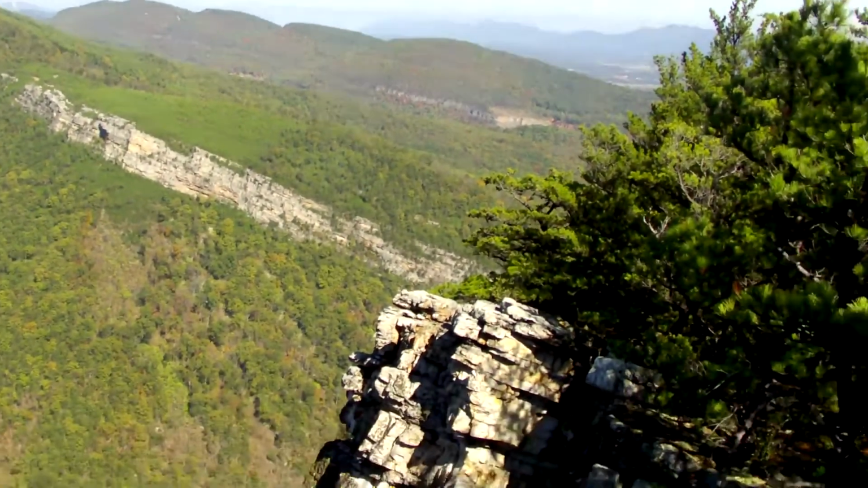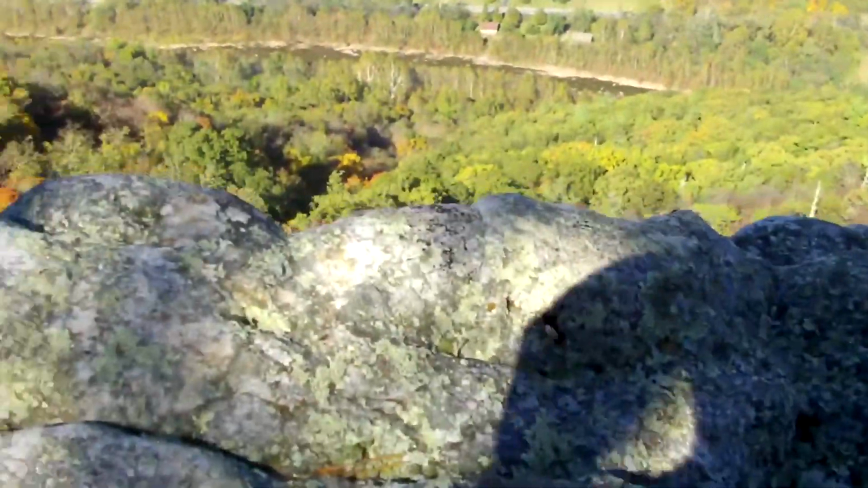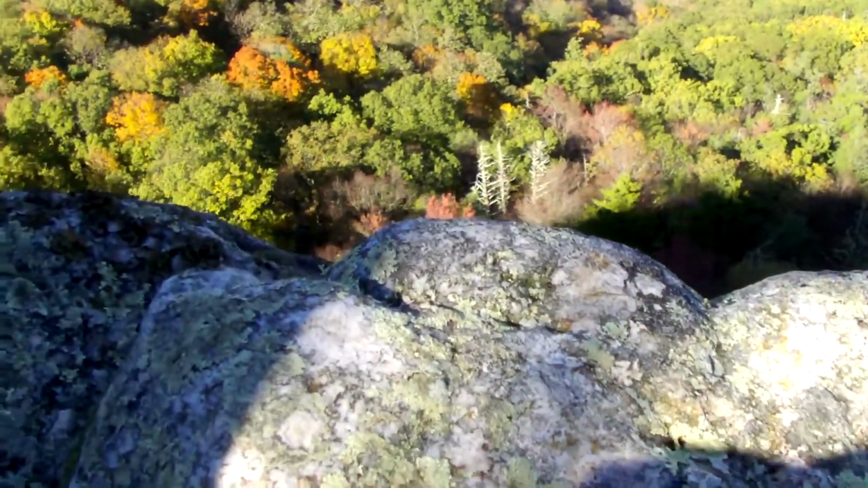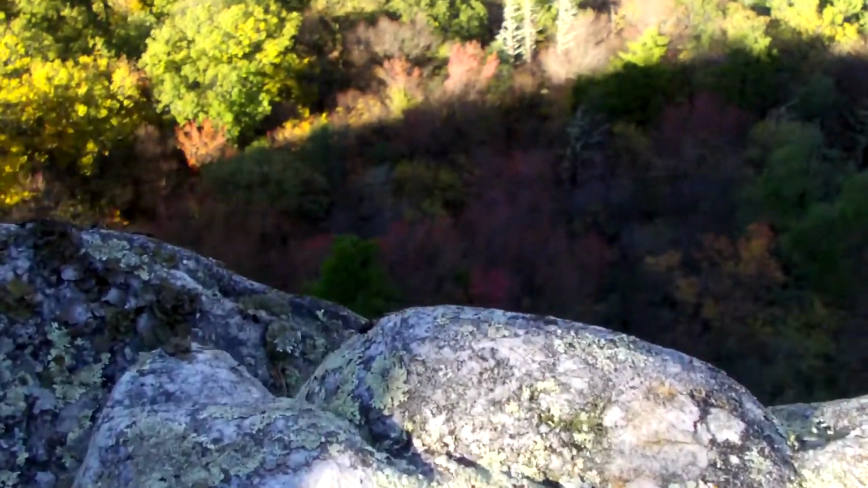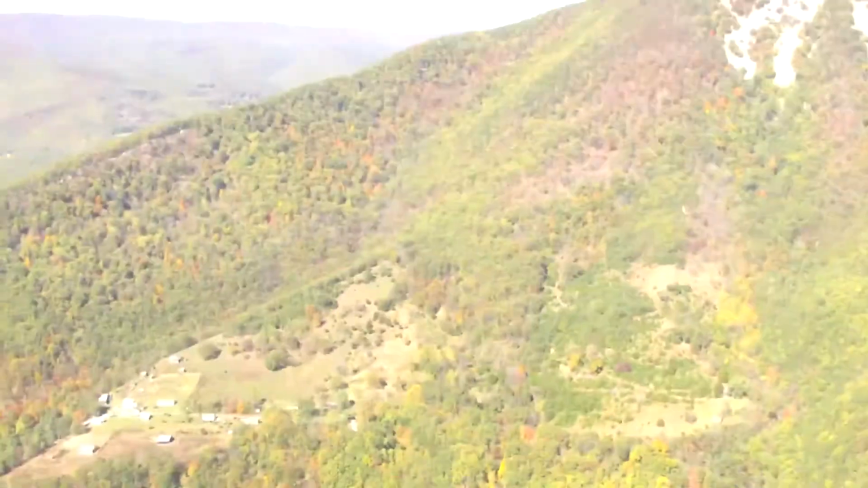We did some research before the trip as always, but we decided to come up and do a pretty legit hike, and the views are some of the best in West Virginia from what I've read. As you can see, literally, there's a cliff. I'll show you. If you get scared of heights, look away. Straight down. About 1,500 feet straight down.